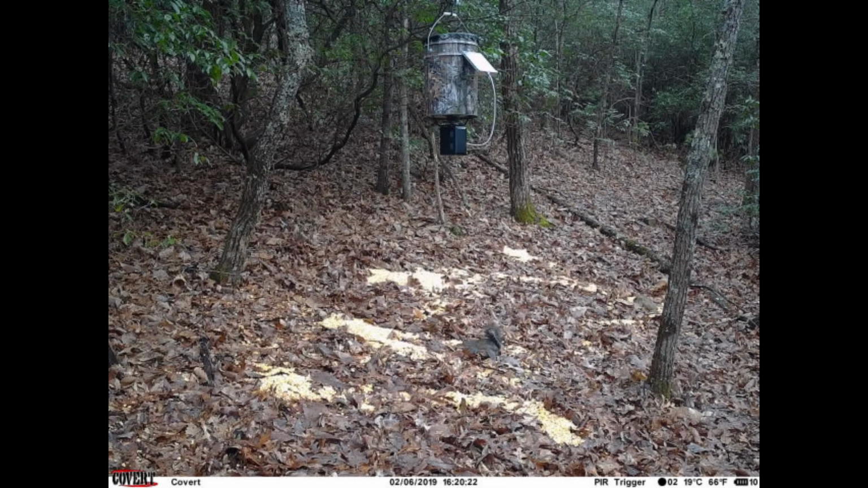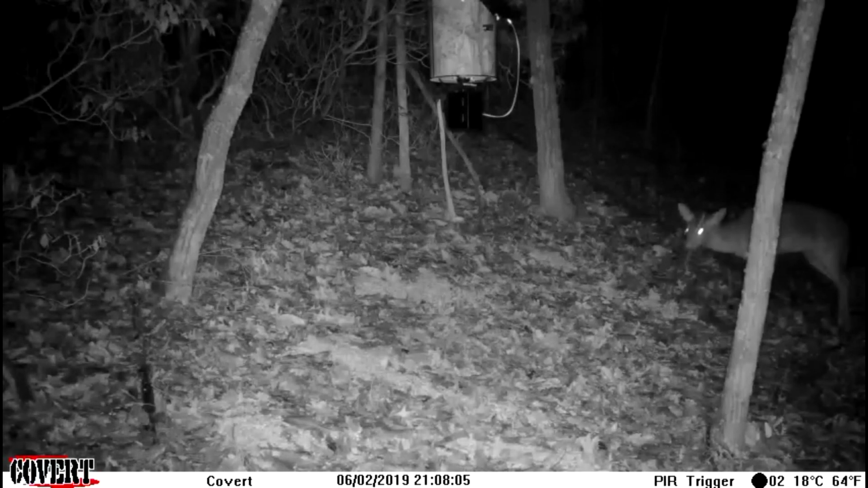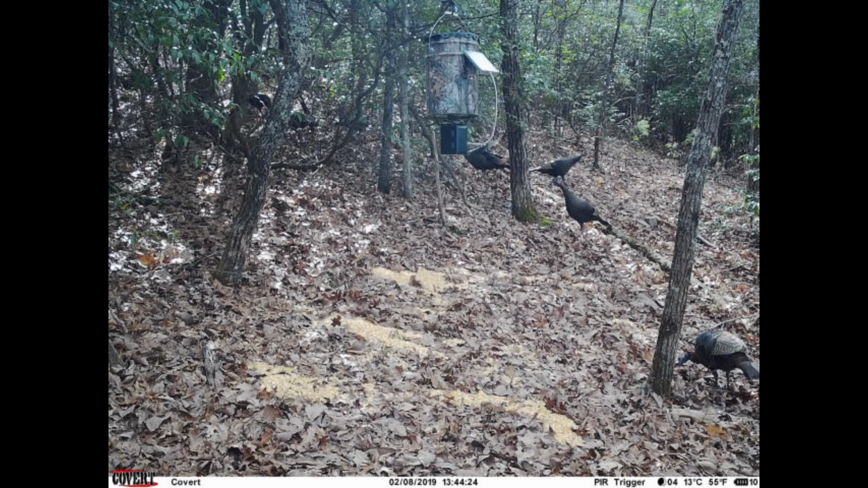I placed a feeder and camera out on the 5th, and over the next 5 days saw the usual squirrels, rabbits, occasional deer, and plenty of wild turkey. Up until this point, the hogs had either moved out or just not found the small bits of succulent golden deliciousness. Then on the morning of the 10th, we saw this.